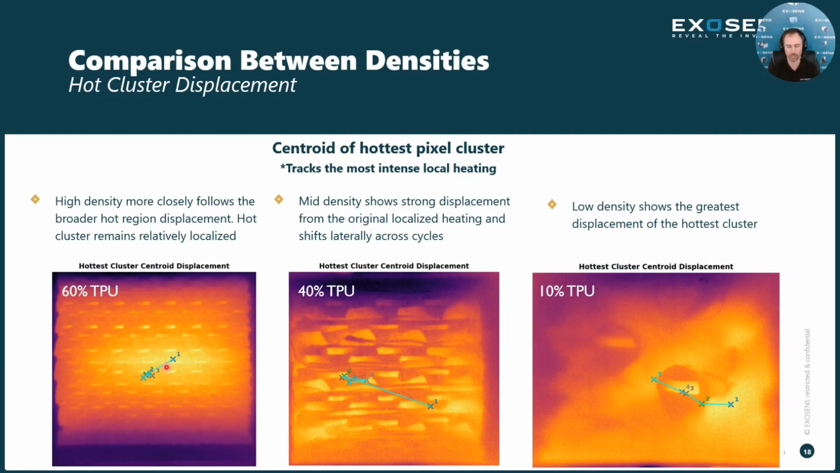Moving over to the mid-density specimen, it shows a pretty strong displacement from the original localized heating and starts to shift back and forth laterally across cycles. So the hottest pixel cluster is moving quite a bit within the specimen itself. And we see that even more so in the 10% case, where there is a pretty good drift from where the hot cluster starts to where it ends up.